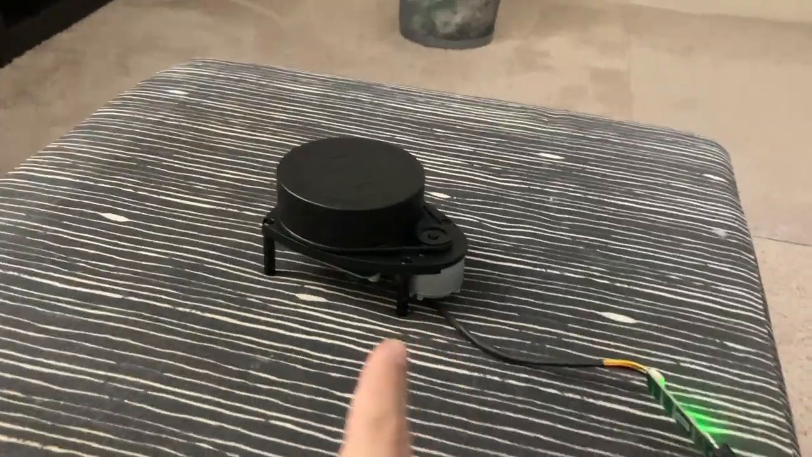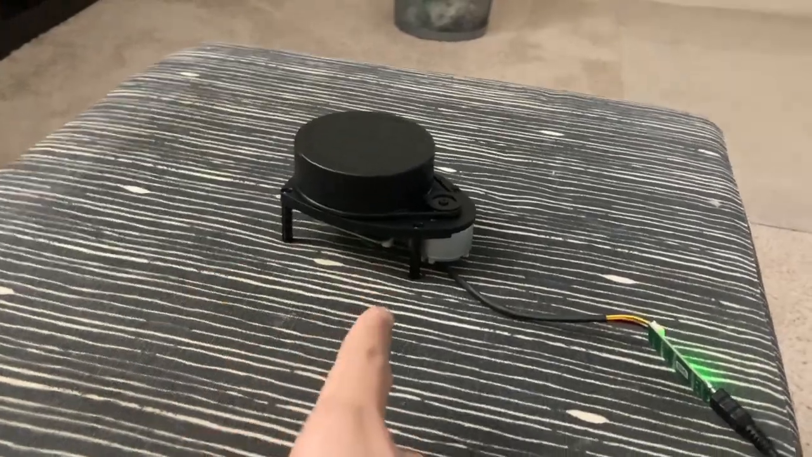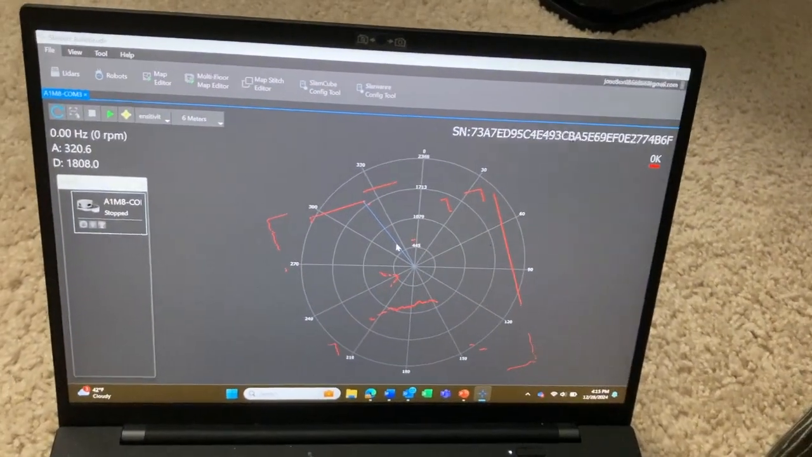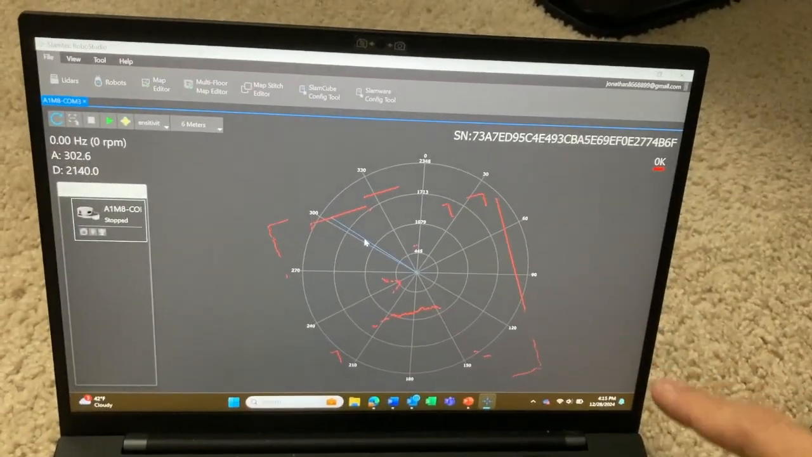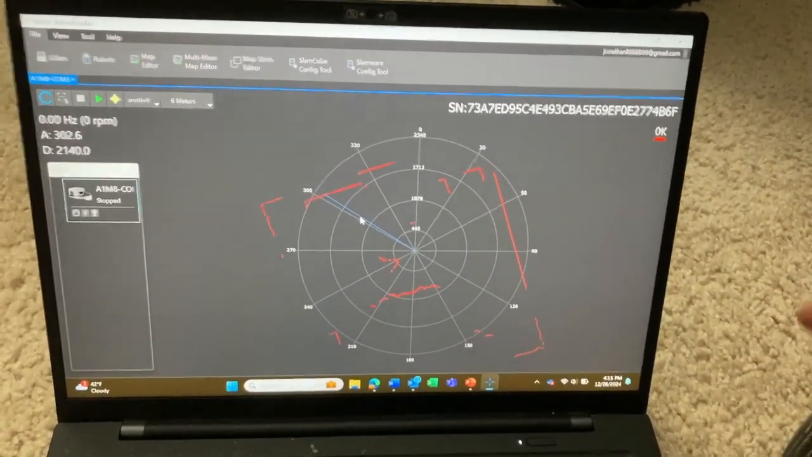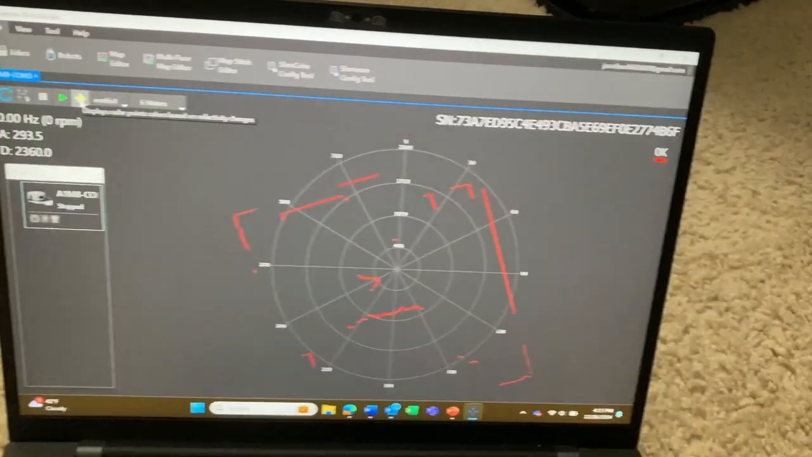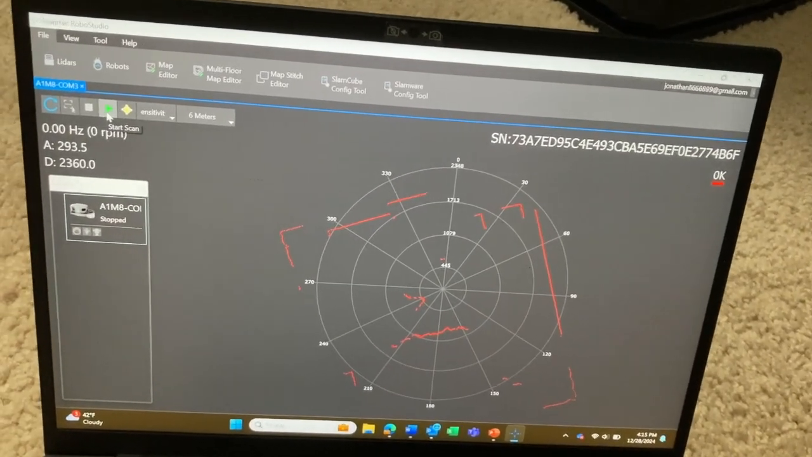So I got this RPLiDAR, and it's a 2D LiDAR. I actually got it as my Christmas gift, so I'm really excited to use it. Currently it's spinning and connected to this Windows computer via USB. And this is the RoboStudio software they had in their setup guide, so I just installed it, and I connected it to my LiDAR, and now I can basically see what the LiDAR is seeing.